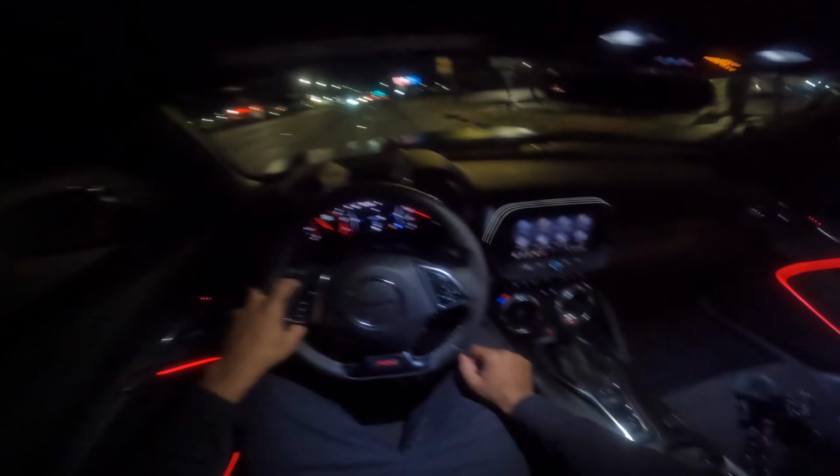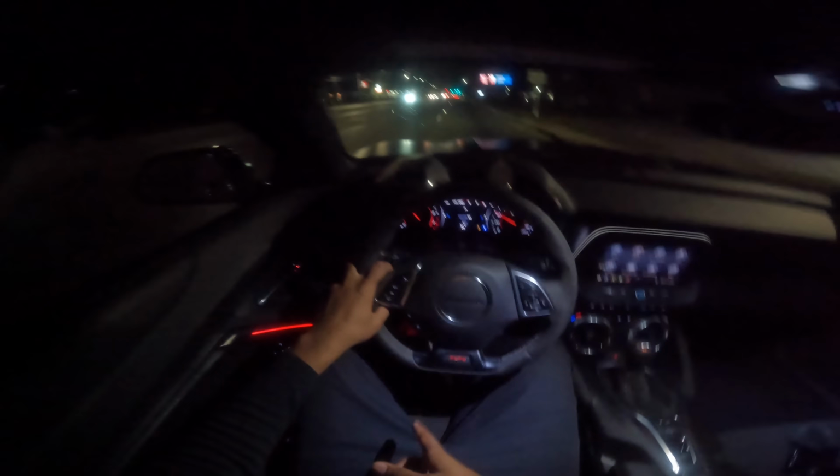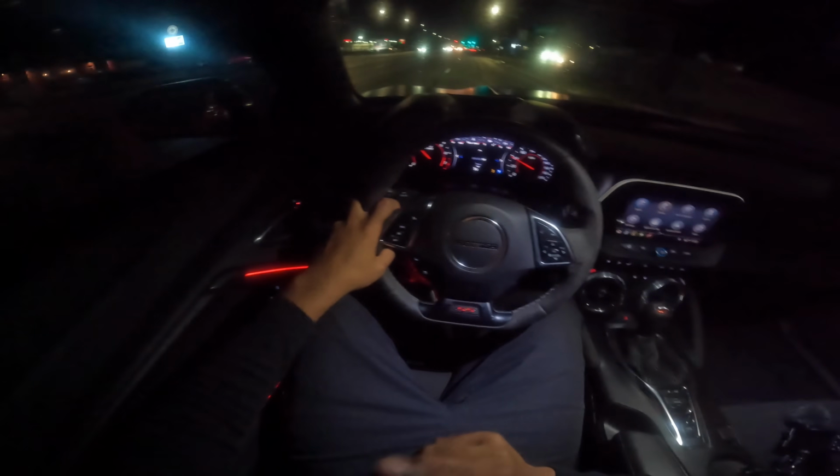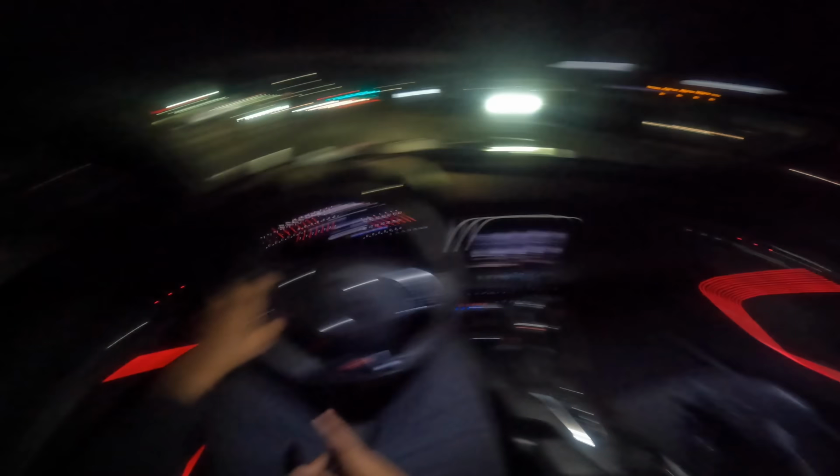Another thing you don't want to do in a manual car is just rest your foot on the clutch, because once again, that's a part of the transmission.